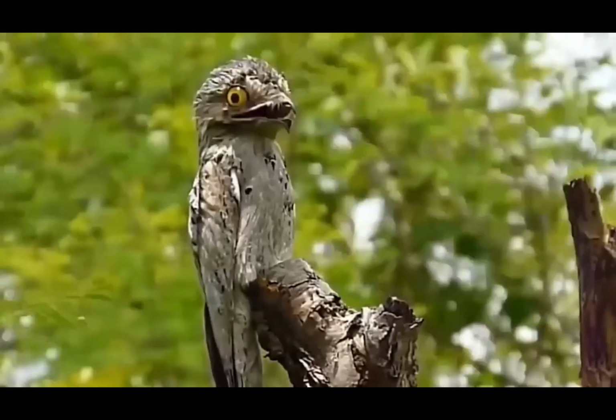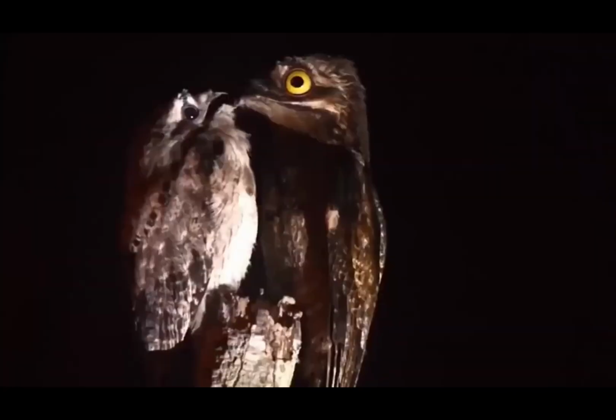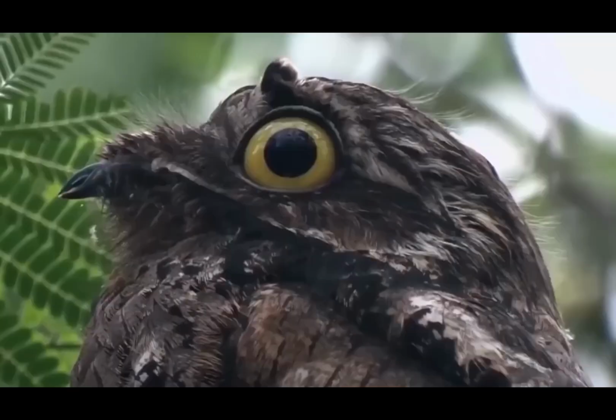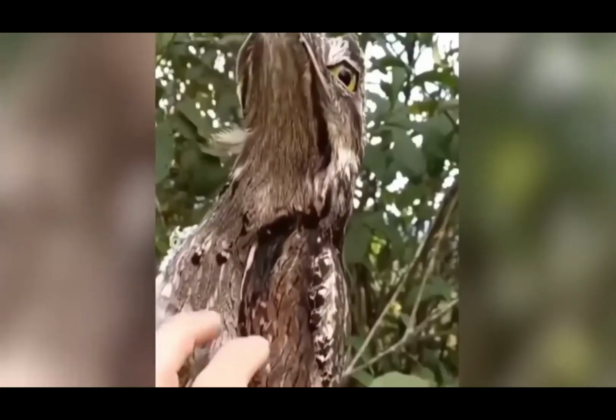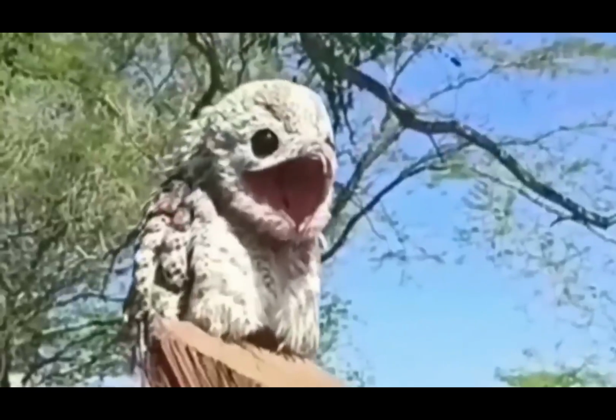At first glance of this bird, you might mistake it for an owl, for it resembles one quite a bit. But believe me, apart from the little bits of looks, it is nothing like an owl. They are famous for their creepy calls, and there are 7 species of these Potoo birds, and every species has its own creepy sound.